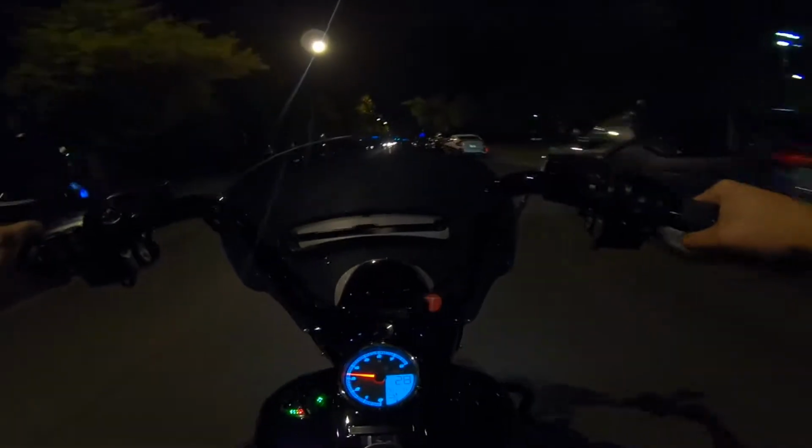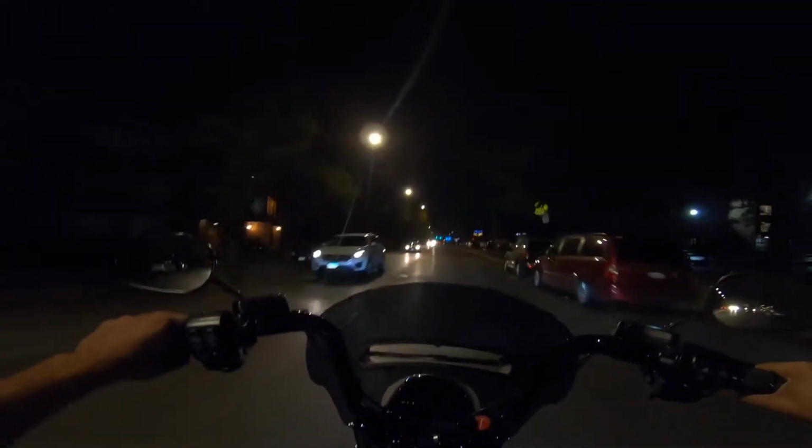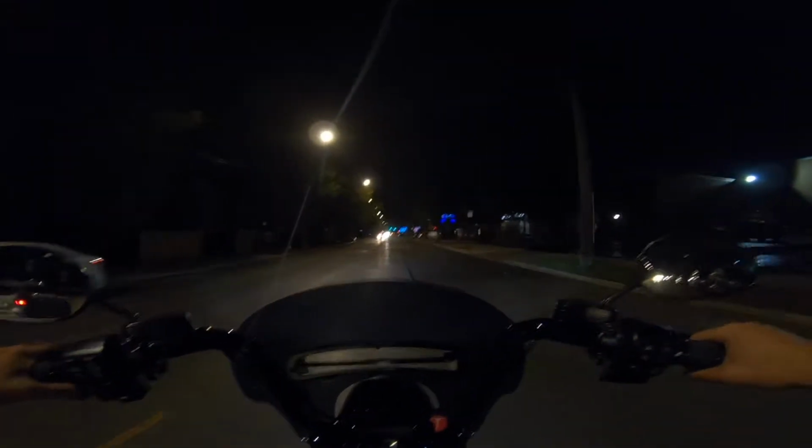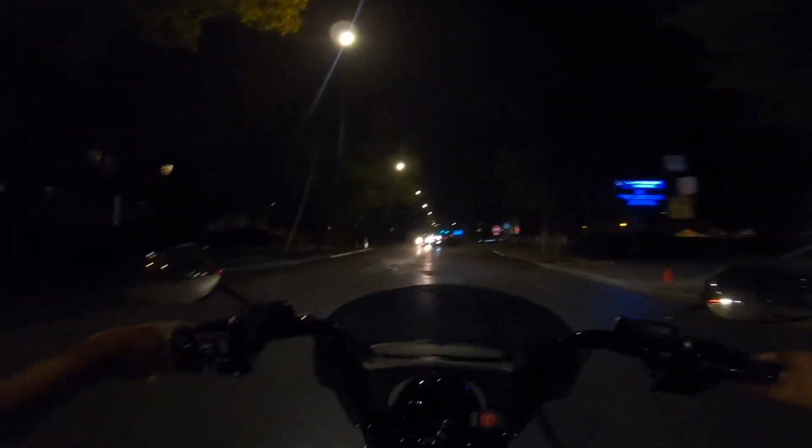I don't know how this thing is with low light. I'm rolling with the GoPro 7, so I don't know. We'll give it a shot. We'll see how it does. It's gonna be a quick ride though. I'm just going for a quick blast.